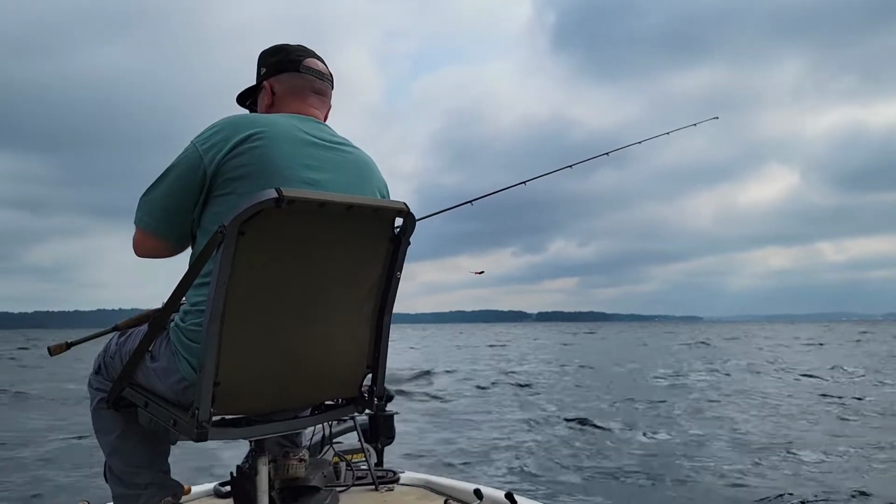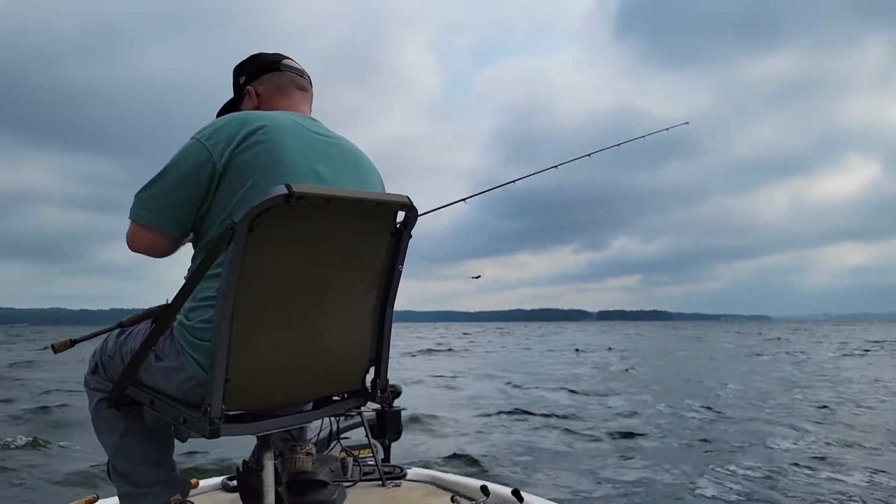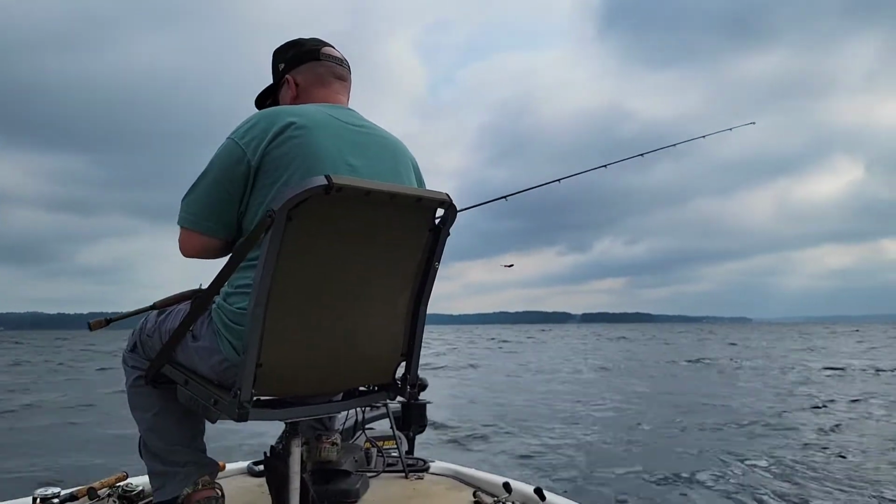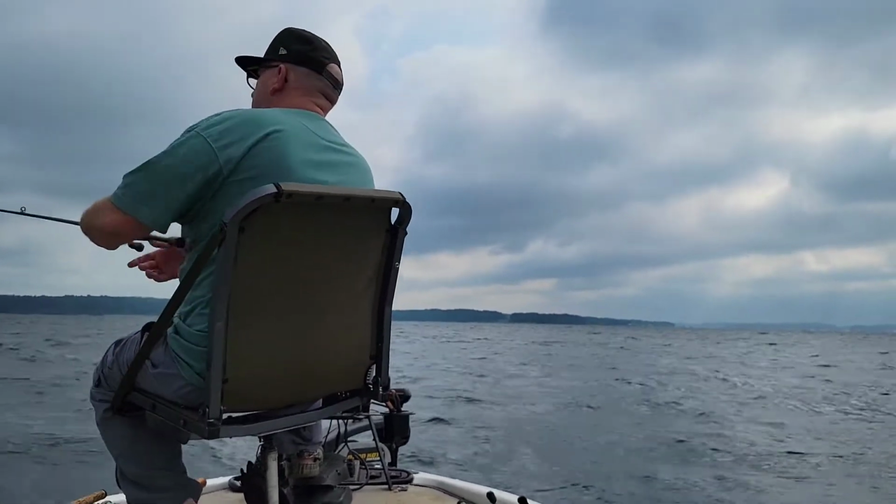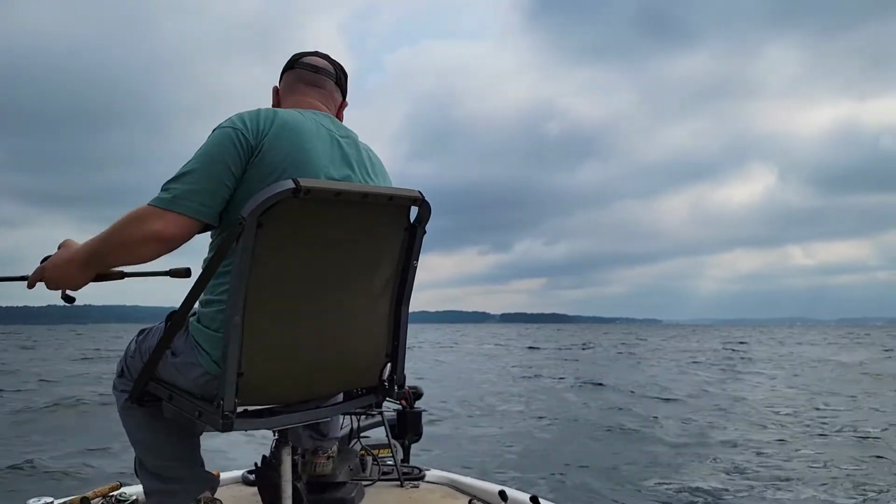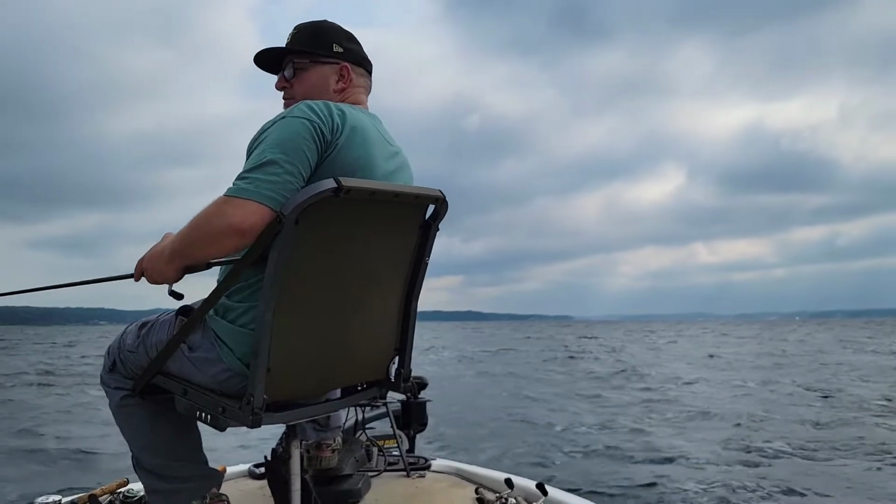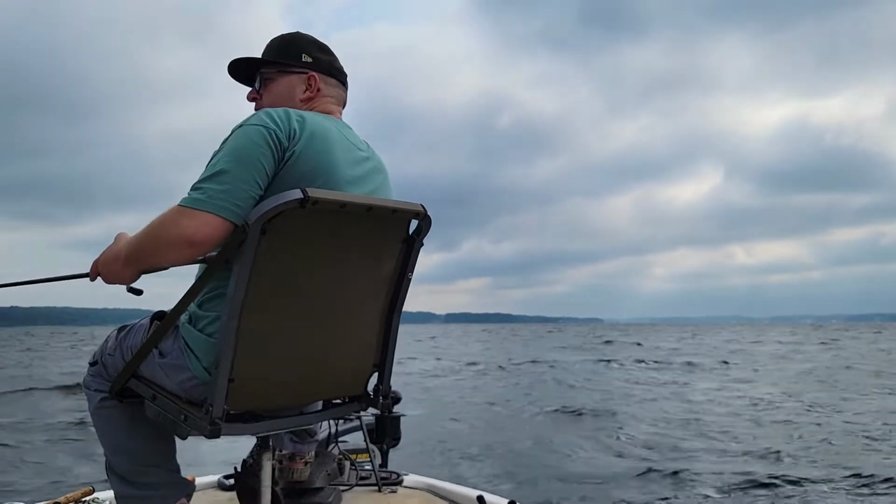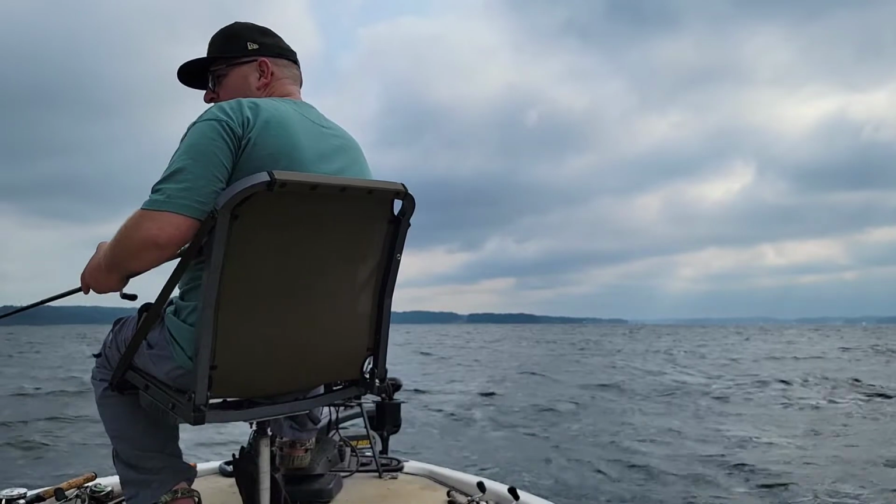Got about a 1/2 ounce Carolina rig and a 2.5 foot leader, 2-aught Gamakatsu. Might try a little bit bigger one, maybe a 1 ounce or something. I can fish it a little faster in that deeper water. You can work it faster and it'll stay on the bottom. That's the main thing. You still want to stay on the bottom.